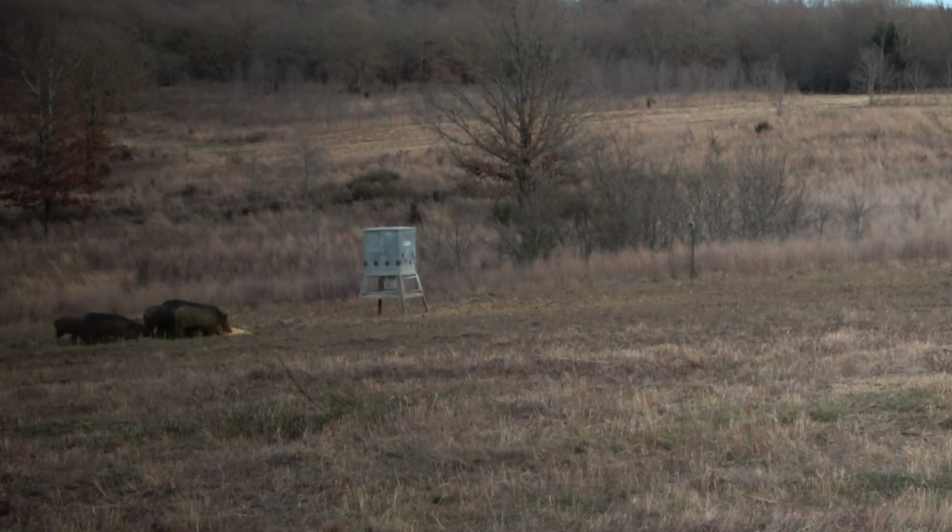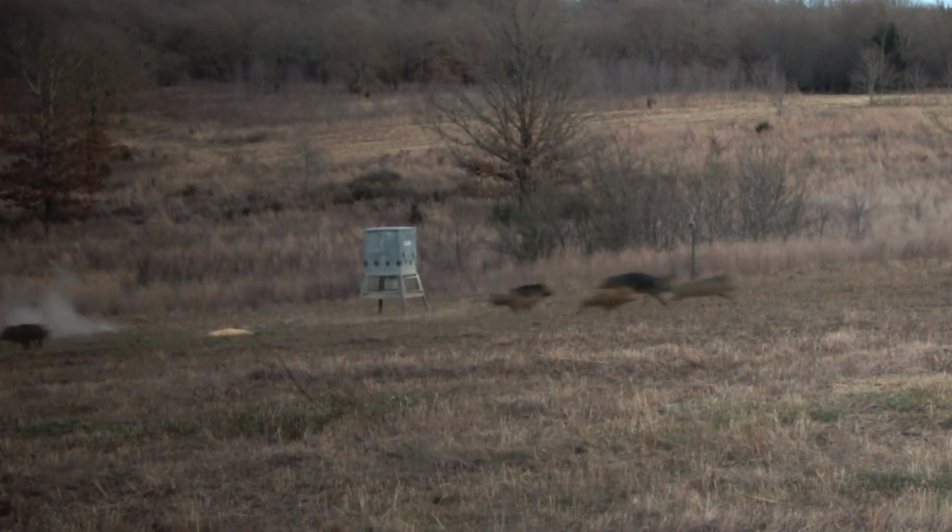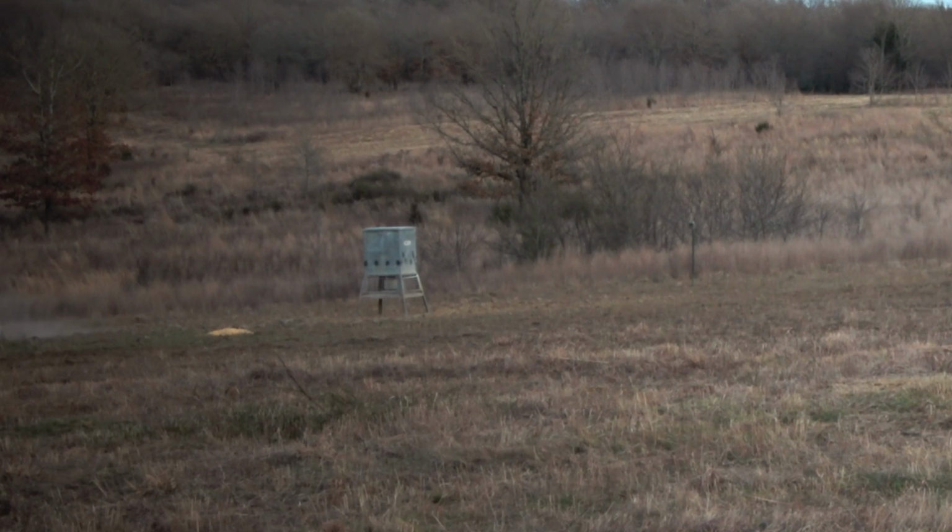For example, you guys are here right now. It's warmer than it normally is. We've had all this rain. It's greener than it's supposed to be this time of year. The pigs aren't coming to feed great. We're still getting a few of them killed, not as many as I was hoping we would up to this point.